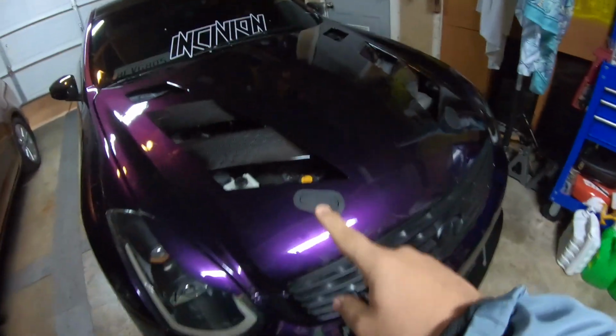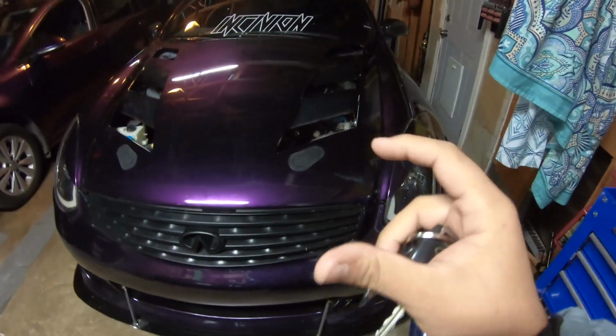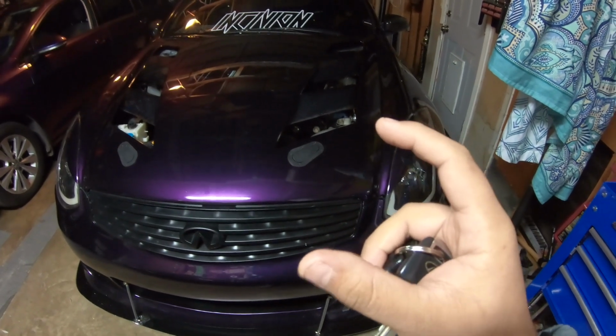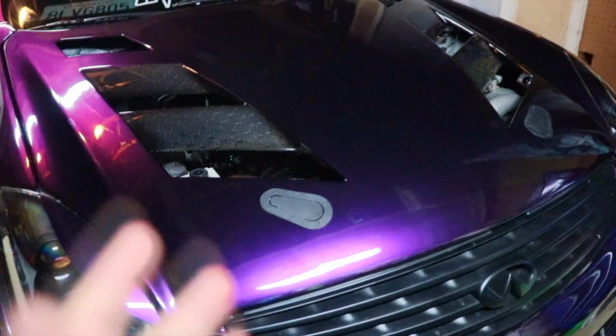By the way, I ended up wrapping my hood. Check it out. Back to the original days. It looks kind of opaque. Let me show you maybe in real life a little bit, okay? That's a little closer to what it looks like in person. It still looks a little bit more purple in person, but it is what it is.